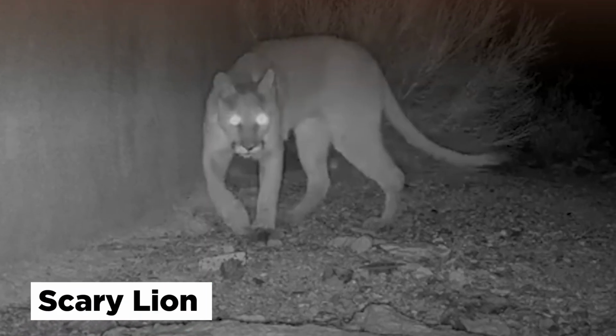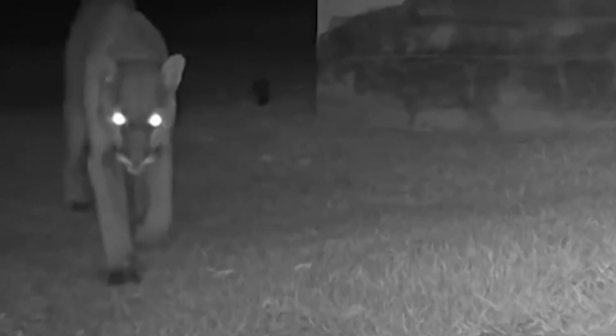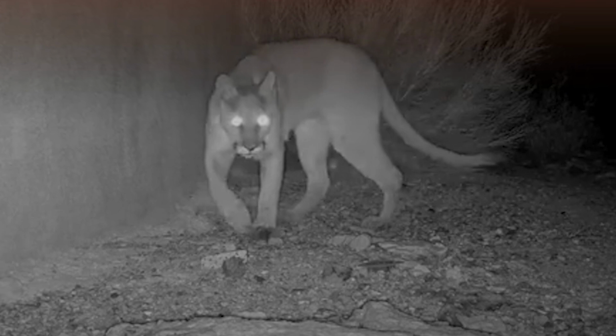Scary lion. Amazing close-up footage of the ever-elusive majestic mountain lion was captured by one very lucky trail cam owner somewhere in the foothills of California one night in September of 2022. The incredible capture shows the large sleek cat in exceptional detail, and there is something hauntingly beautiful about the surprising nocturnal encounter.